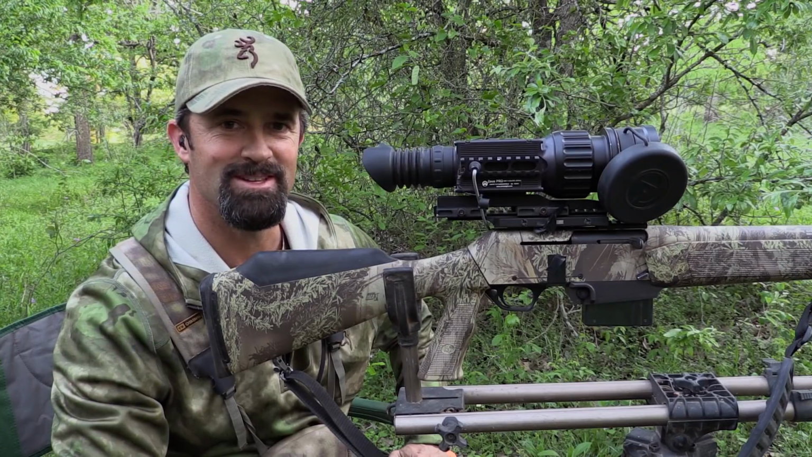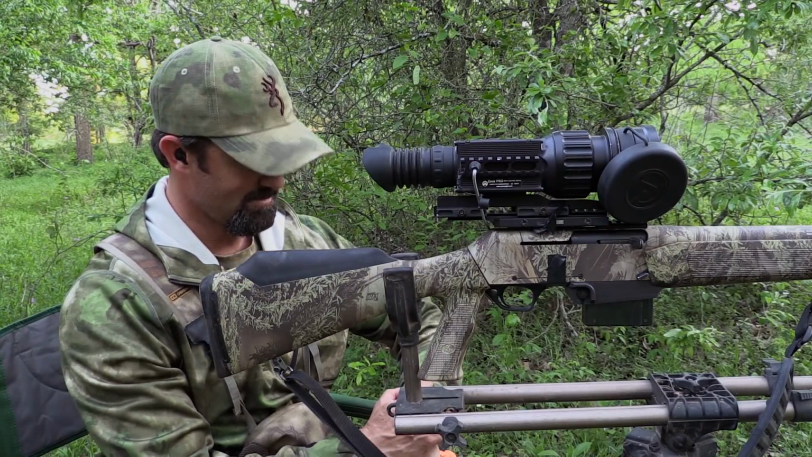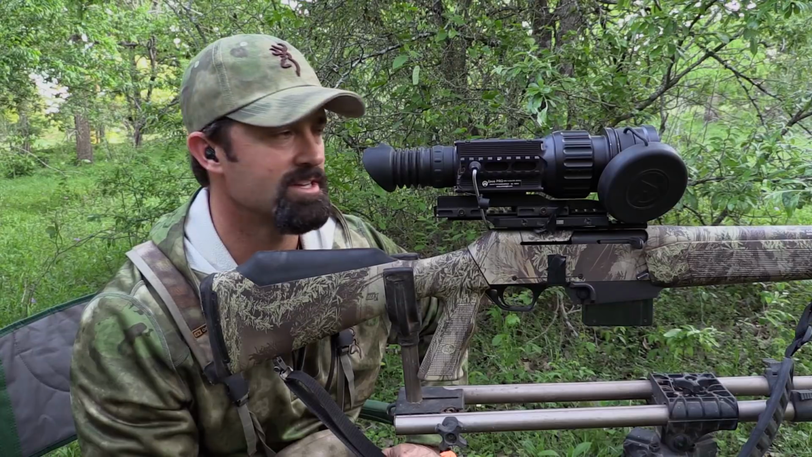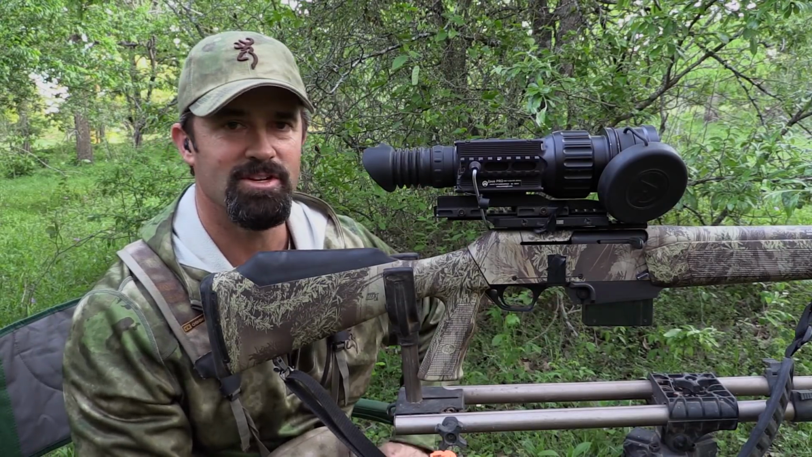The best part about this one is there's no tracking job. He's lying right under the feeder. And now we'll be able to go get him and go pick one of the other stands. Lots of hogs seem to be coming into several stands in that 8 to 8:30, and if these didn't come in till right at dark, we might have boogered up and blown them off the stand. So now we've got options.